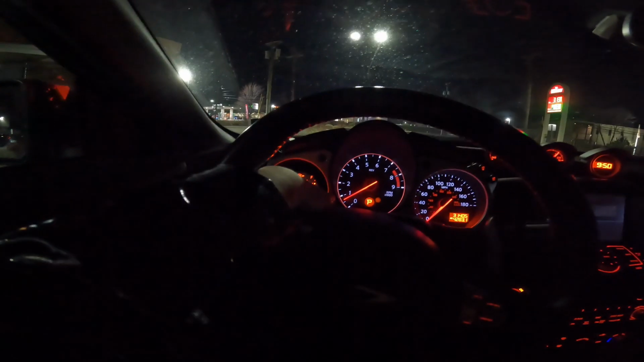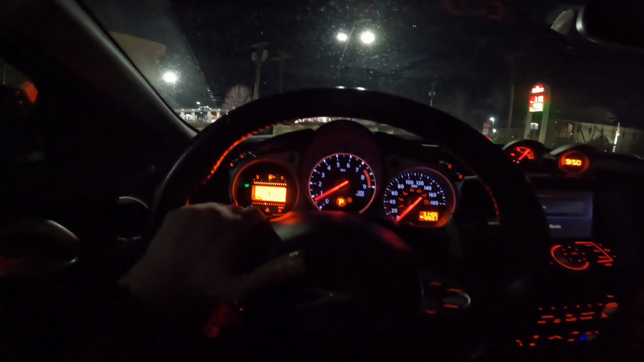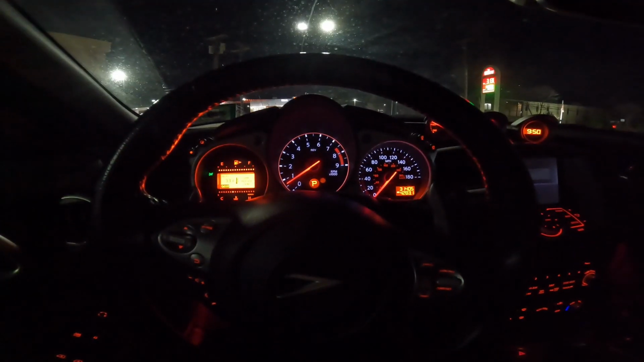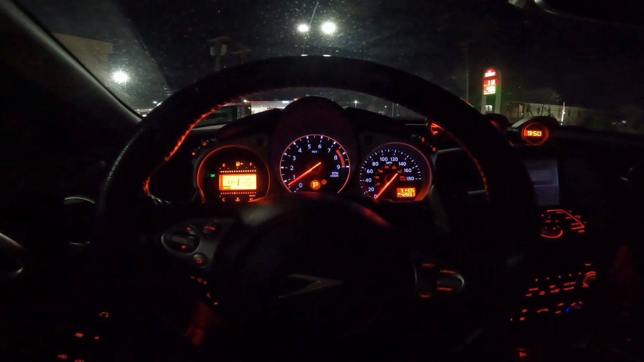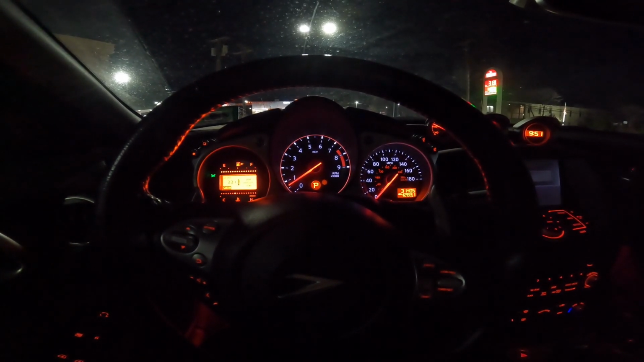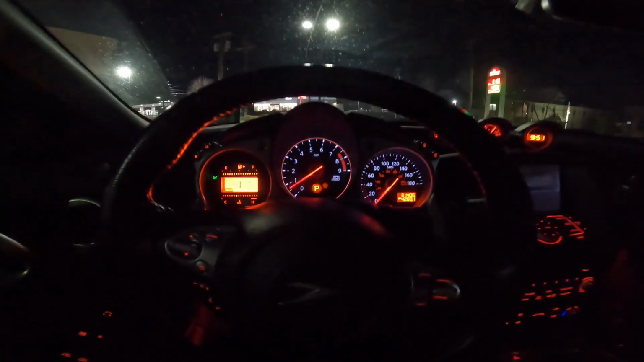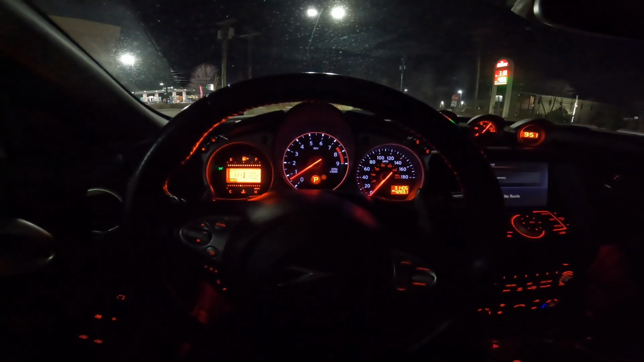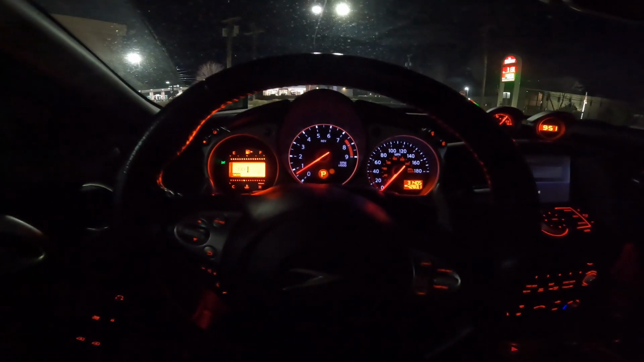$66. That's not bad. I know some people have it worse. I had it at, I think, not even a little bit, half a tank, and I filled it up. So that was like $40. 66.26 plus $40 in total. I put $106.26 in this car just for gas alone, and that was legit in 1 week.